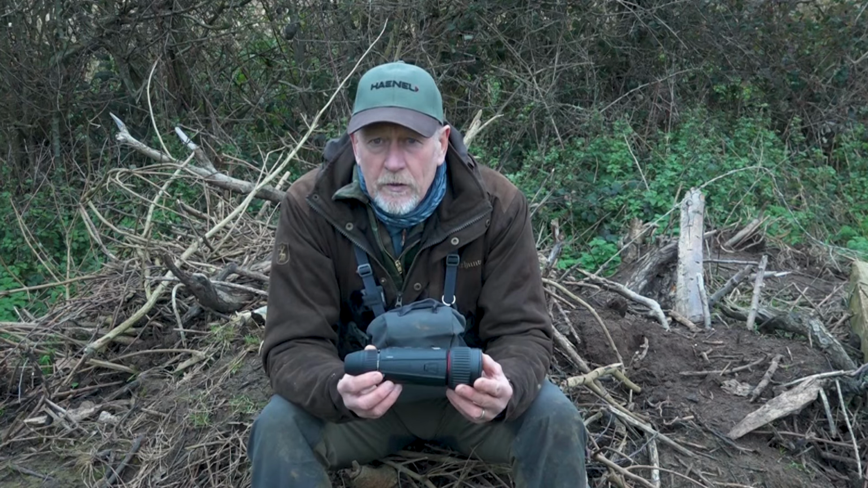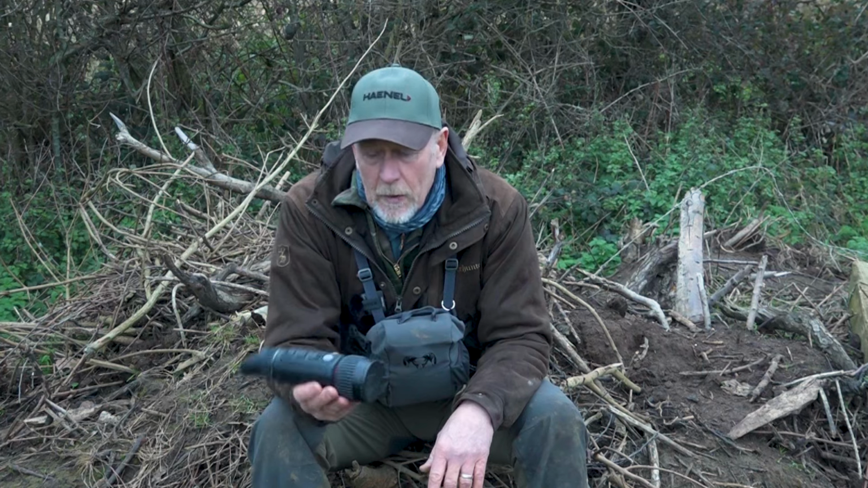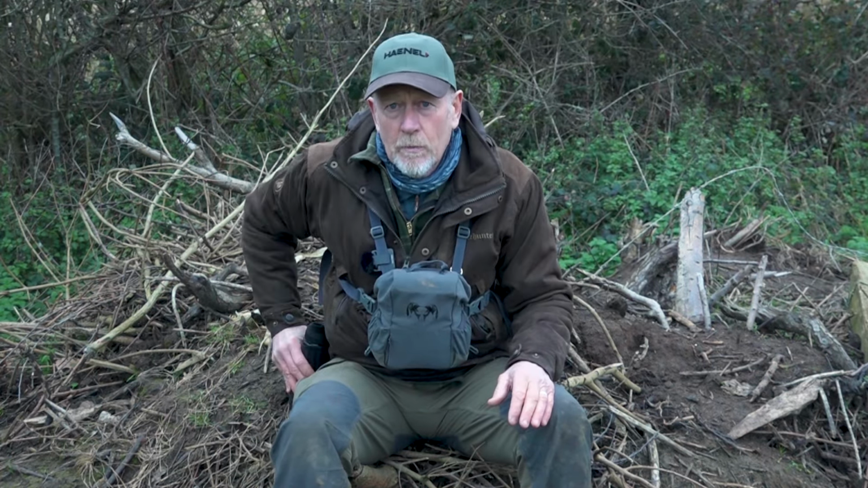Multiple options for carrying the unit, a very well thought out strap arrangement. So I carry mine in a pouch. This does fit in my Predator pouch quite comfortably, so I can flick it in and out. I like it out of the way there, and then I can use it as I need it, and put it away.